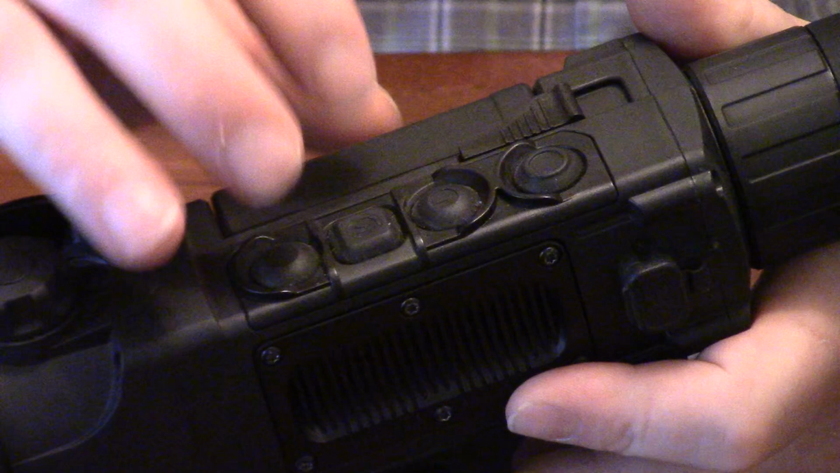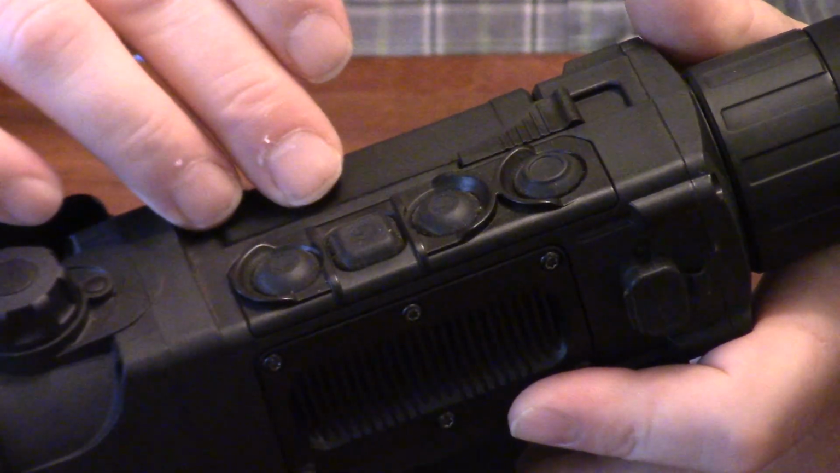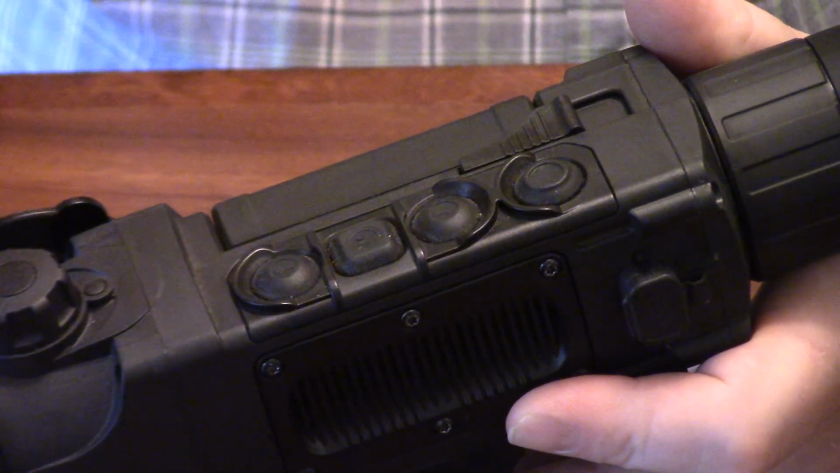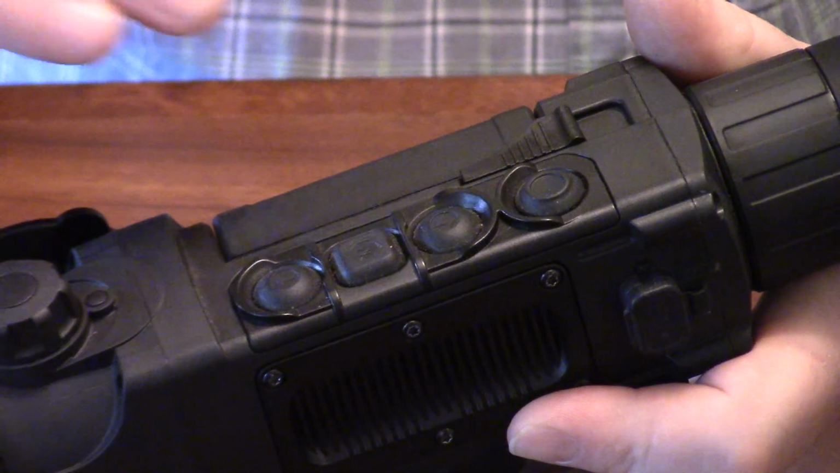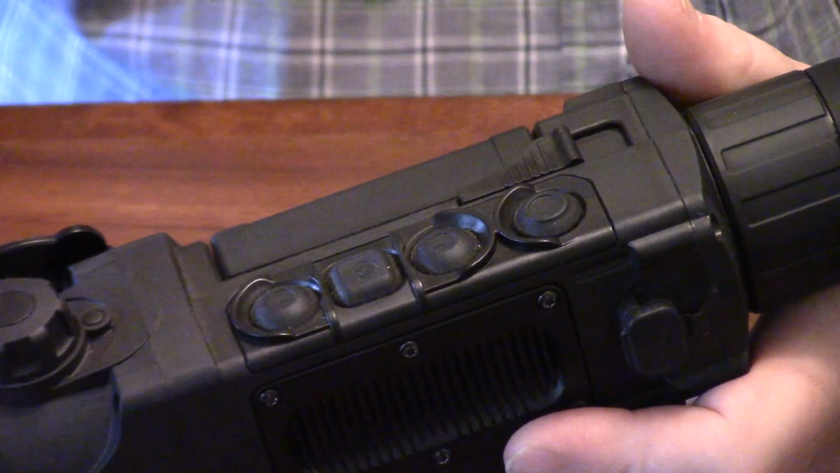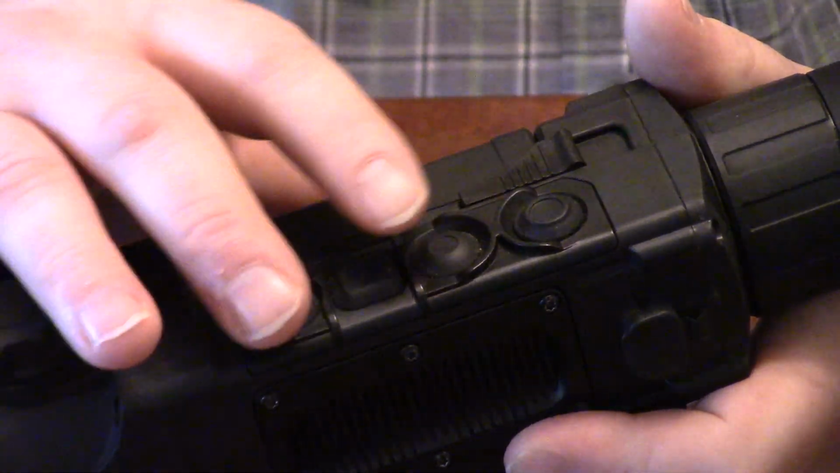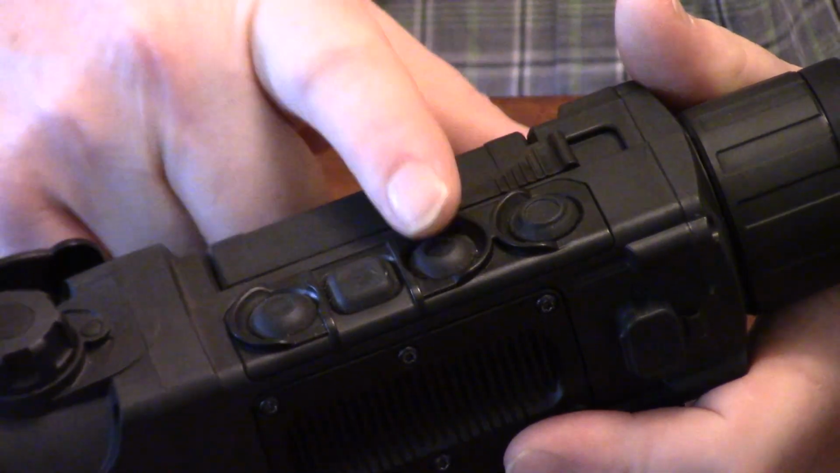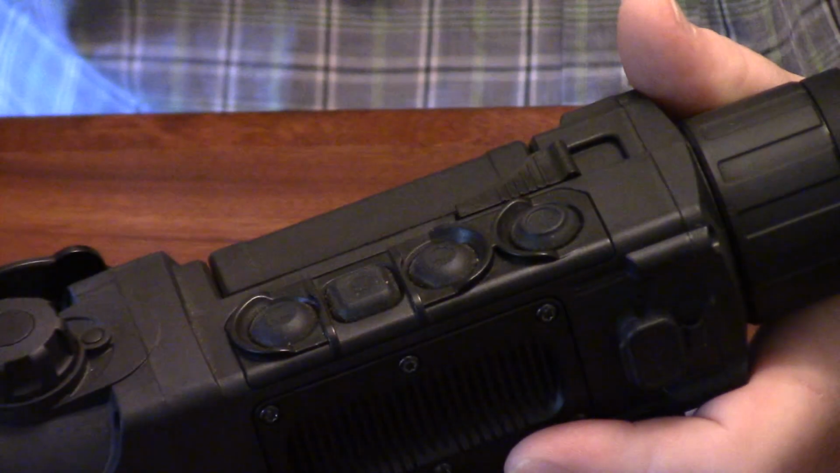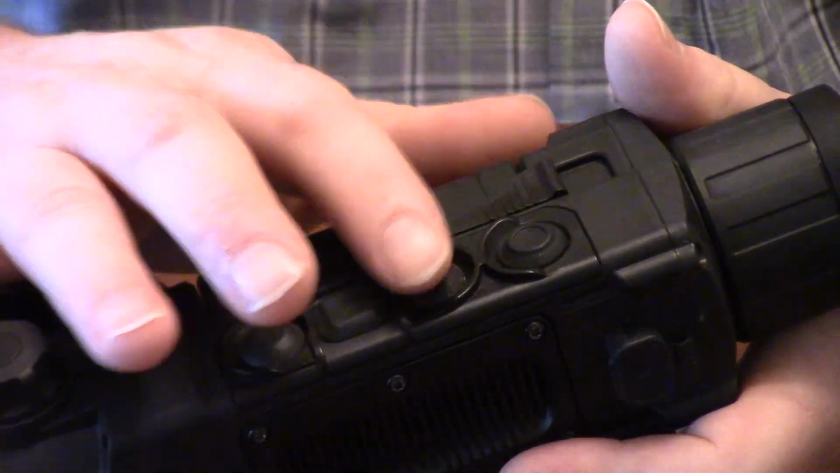I typically, like on the trail, run mine at 6.4 on the PIP inset and 1.6 on my main screen, so that's giving me a really wide field of view coupled up with really precise shot placement. I take that first shot using the PIP, let my eye fall down to the main screen, and I've got that big wide field of view to start tracking my second target with. So that is a really slick feature. Again, the button layout allows you to manipulate those functions that you'll find yourself using a lot in hunting situations quickly.